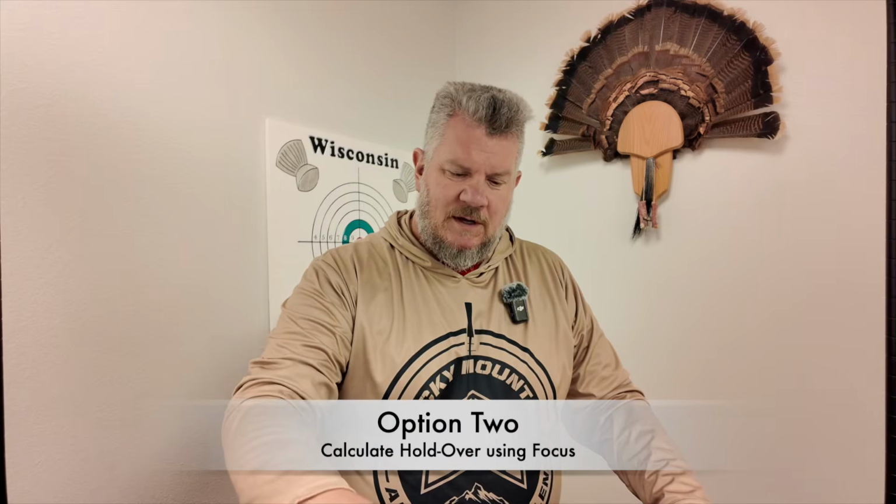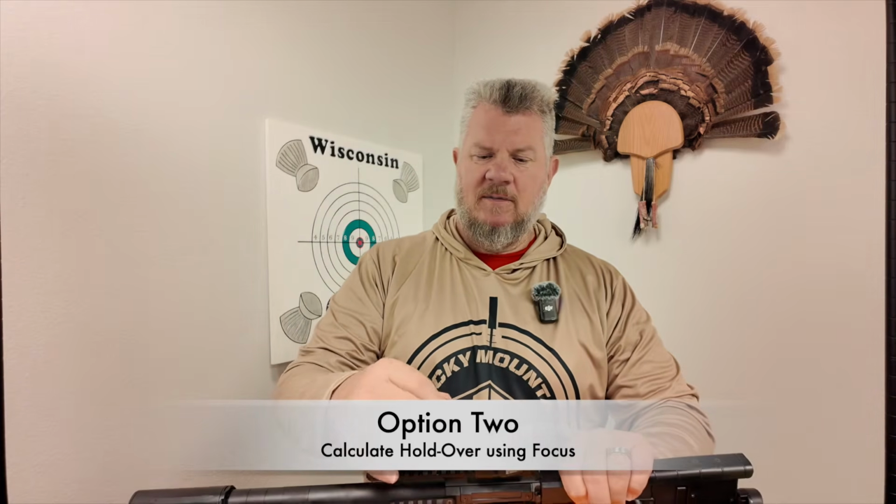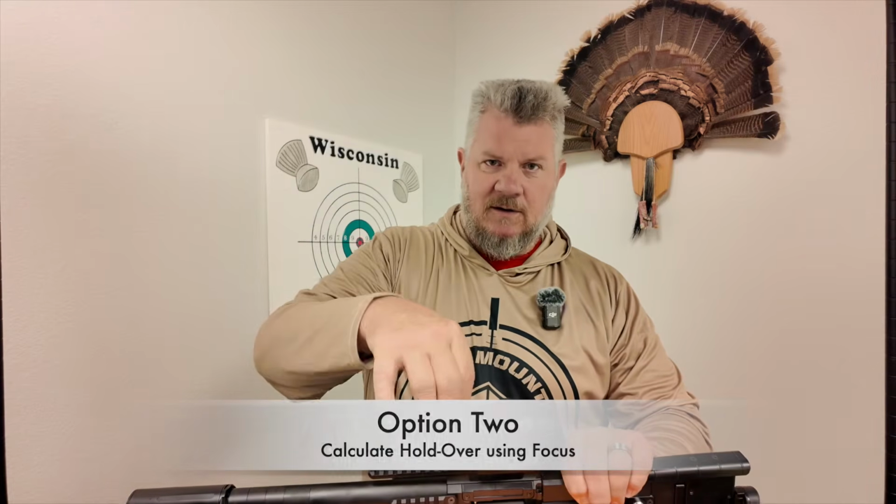So the daytime shooting isn't so much of an issue, because if you are using a rangefinder during the day, you're going to get accurate results. If you're spotting things in the dark, you can't use a traditional rangefinder. So basically, I've done a field target sort of approach to this, where I've got a couple of yard markers that correspond to things in my backyard.